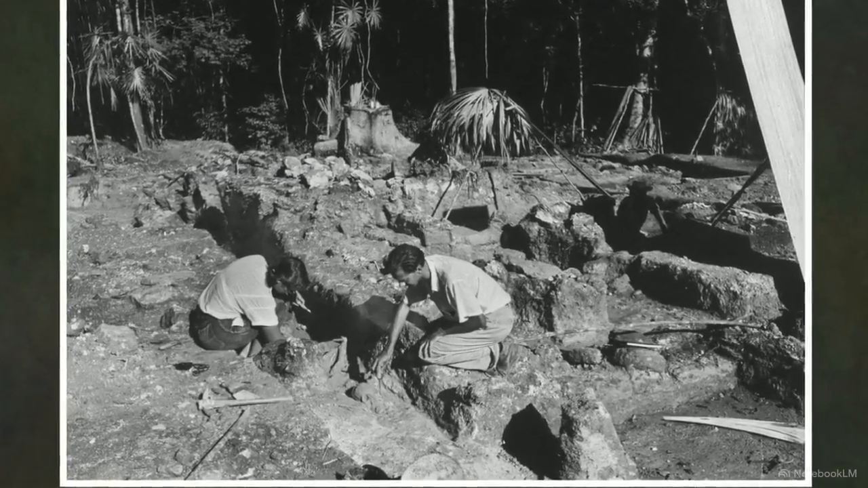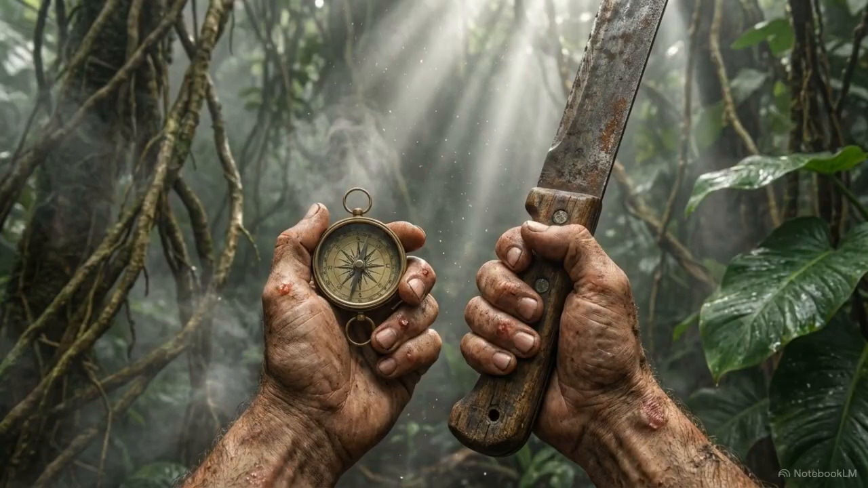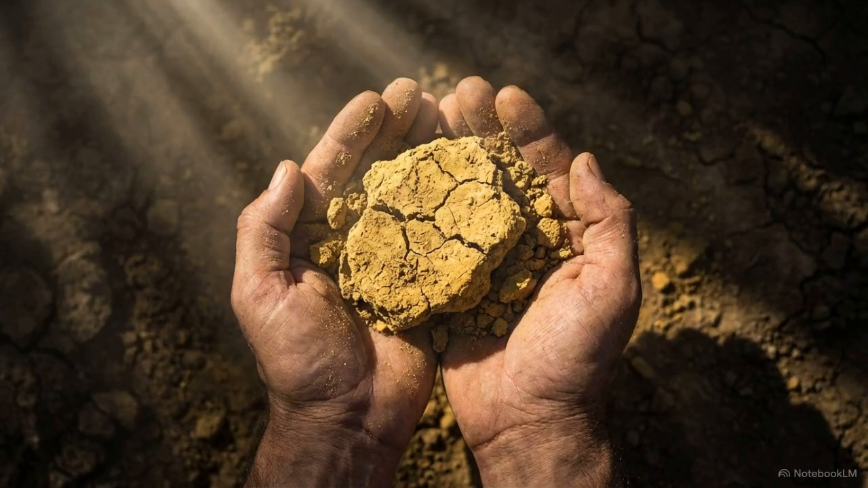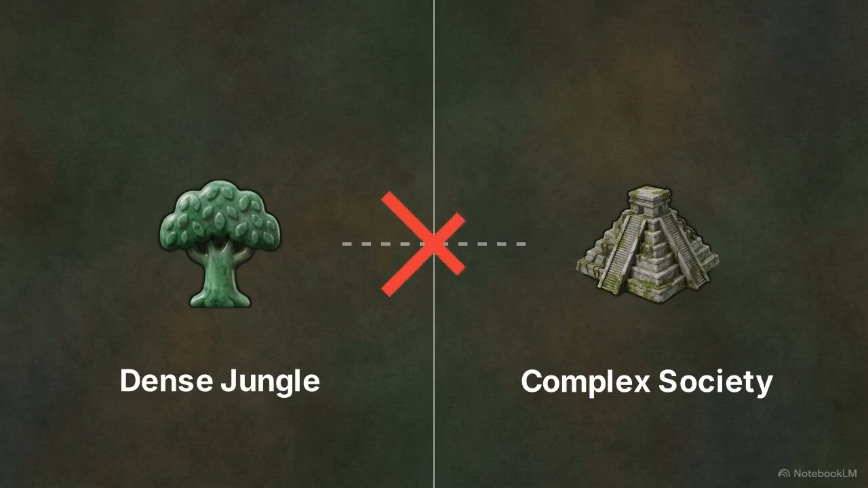For decades, researchers were completely constrained by these environments, forced to clear thick vegetation by hand and map sites inches at a time. Because the work was so incredibly slow and the soil in these regions was notoriously nutrient-poor, early 20th century academics reached a logical but incorrect conclusion. They assumed these dense jungles simply could not support large, complex human societies.